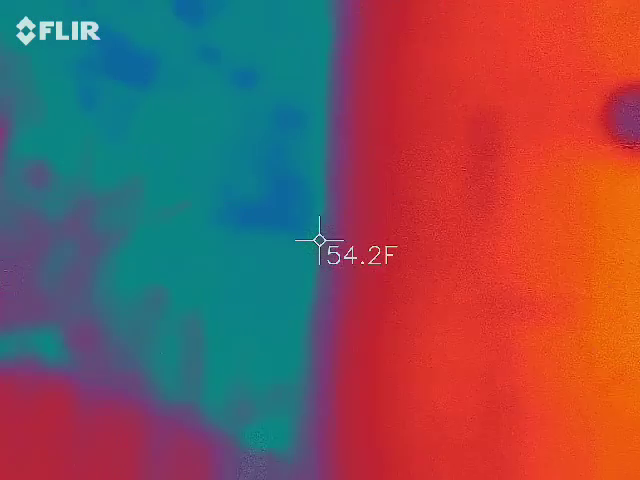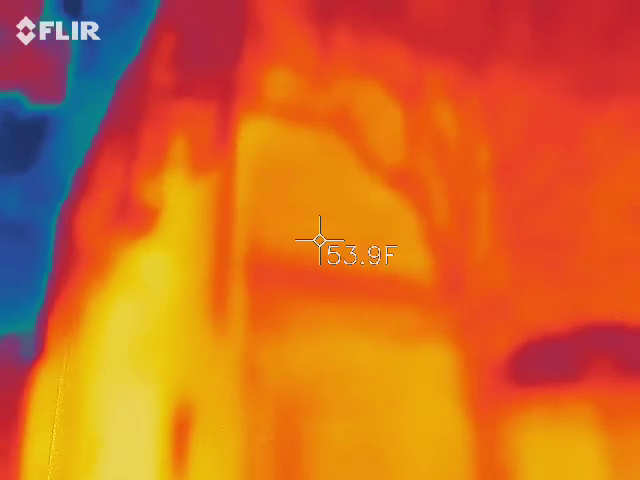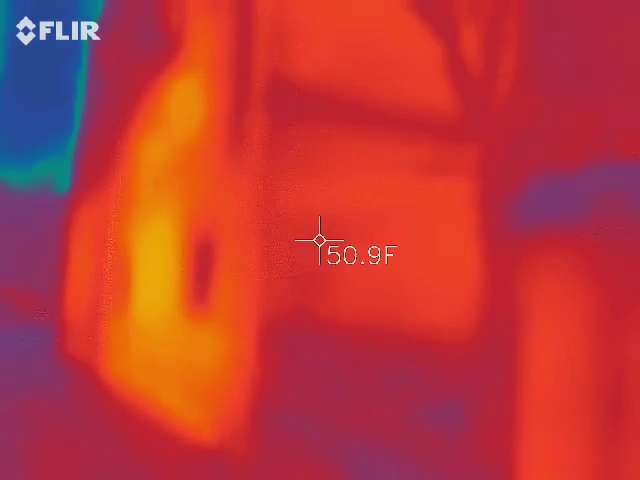purple light. You see that? The purple light on the wall? Yeah. Oh, I wonder if that's like somebody's TV. I wonder. That's weird. Okay, take it for what it is.